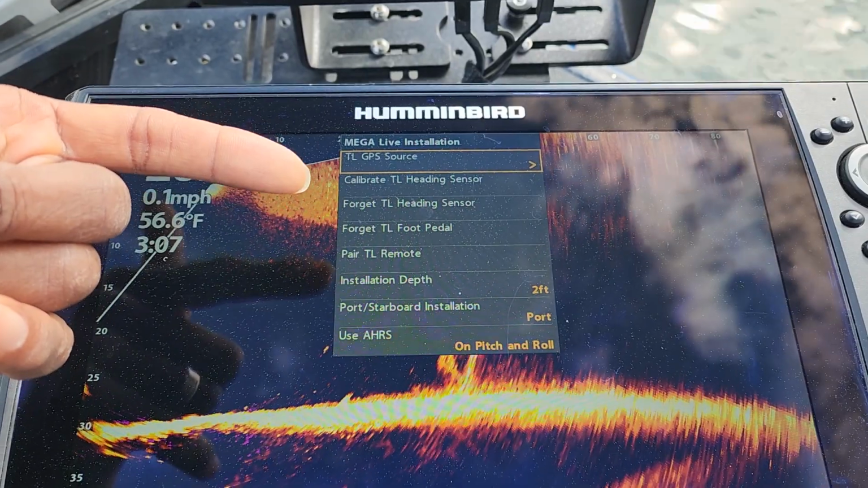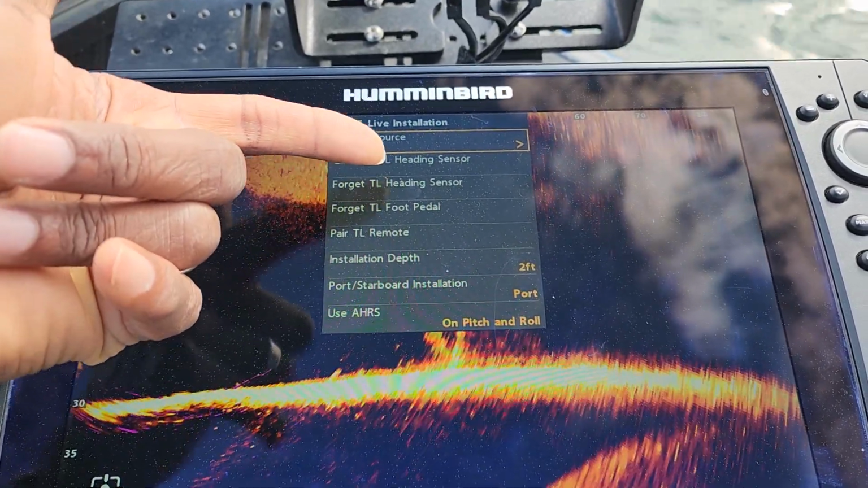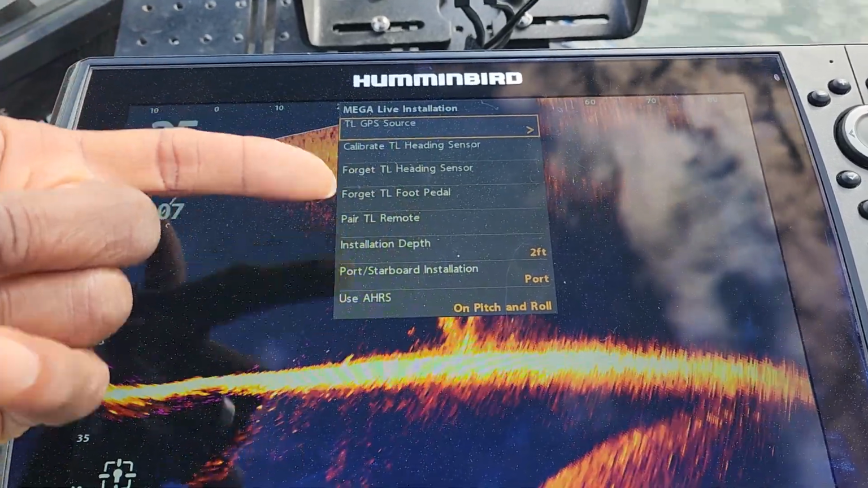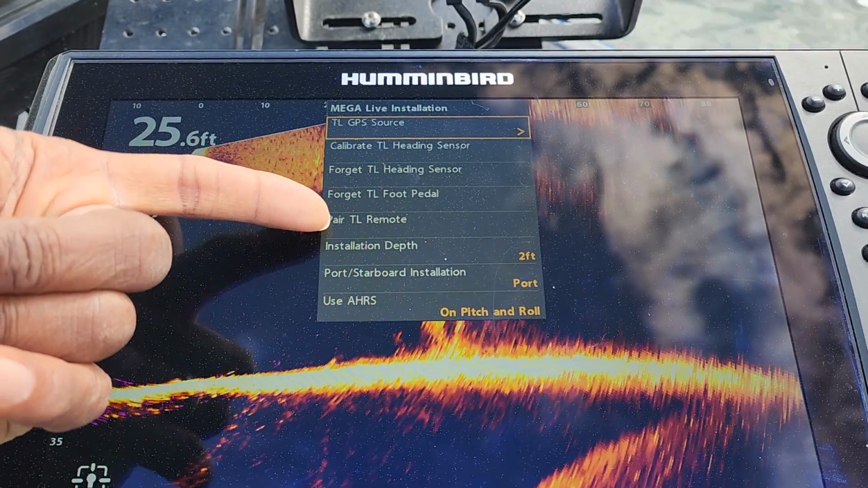And the way that you know that they have been paired is that will change to forget target lock heading sensor and forget target lock foot pedal. That means they are paired. And then if you have the remote, which I do not, you do the same thing here.